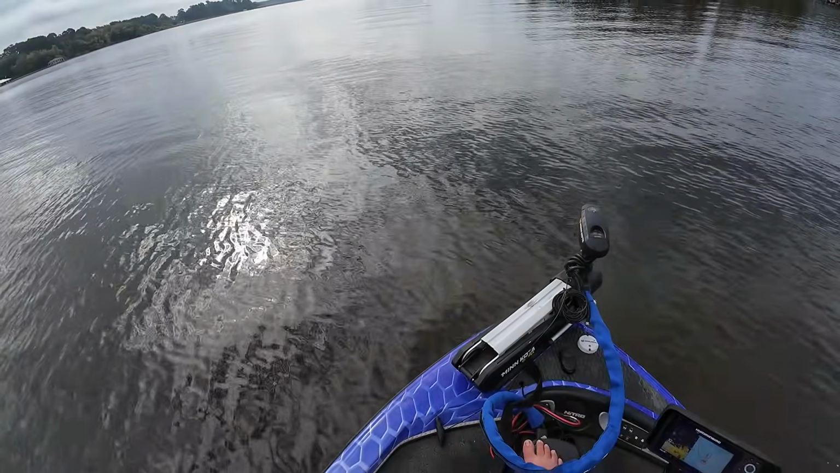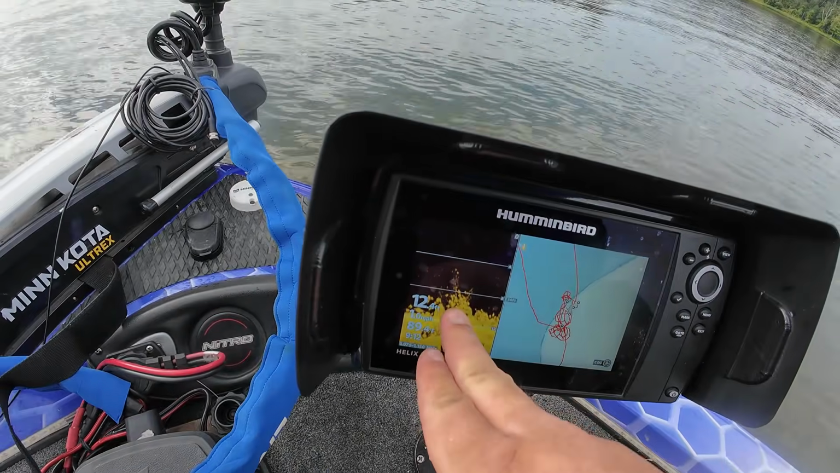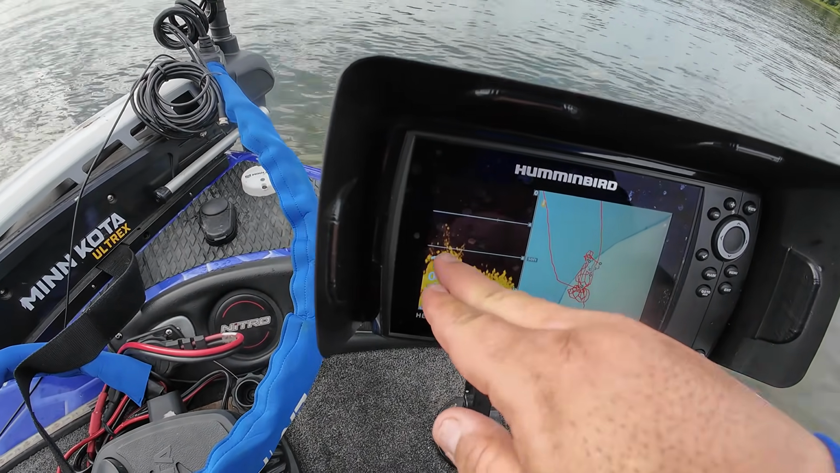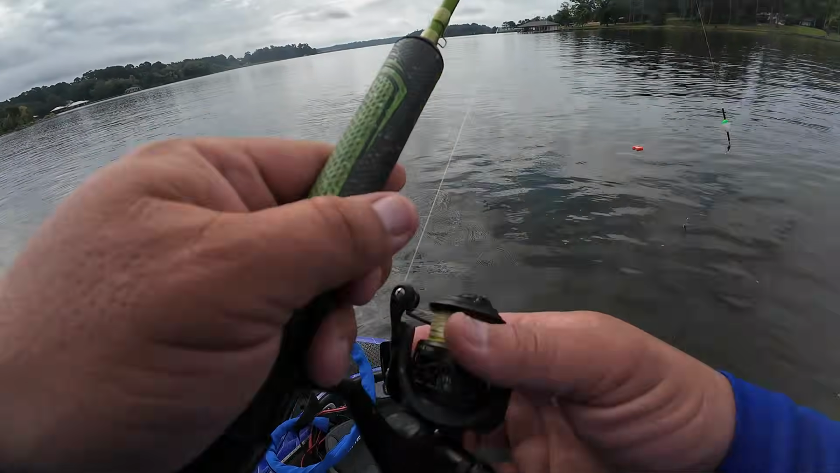There's fish right there. Jeez. Look guys, look at this ball of crappie right here. This is what I'm about to fish right here. 13 feet of water, 13 and a half. Should be some fish on that right there. All right guys,